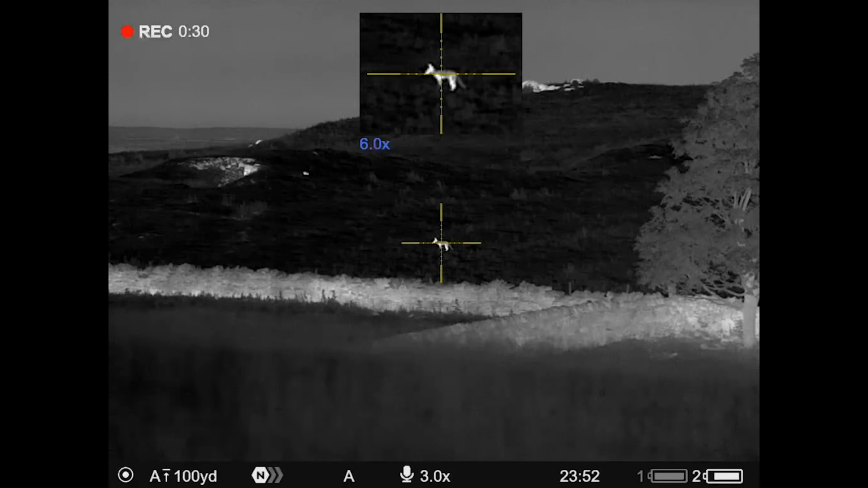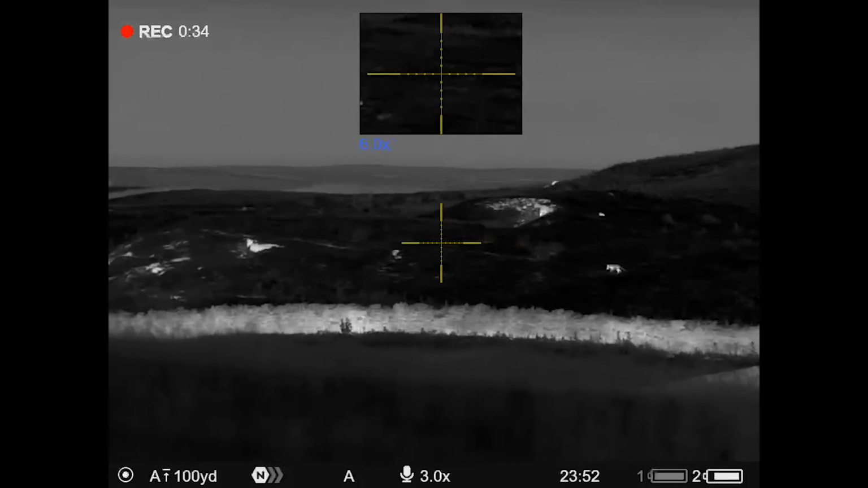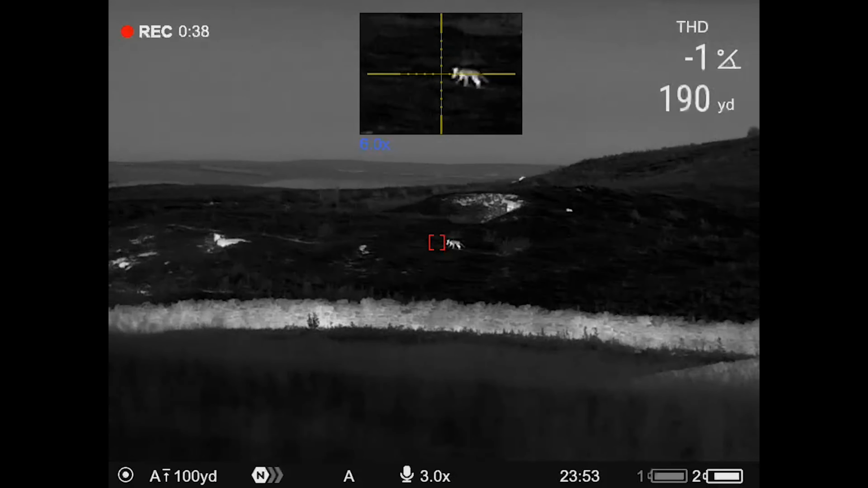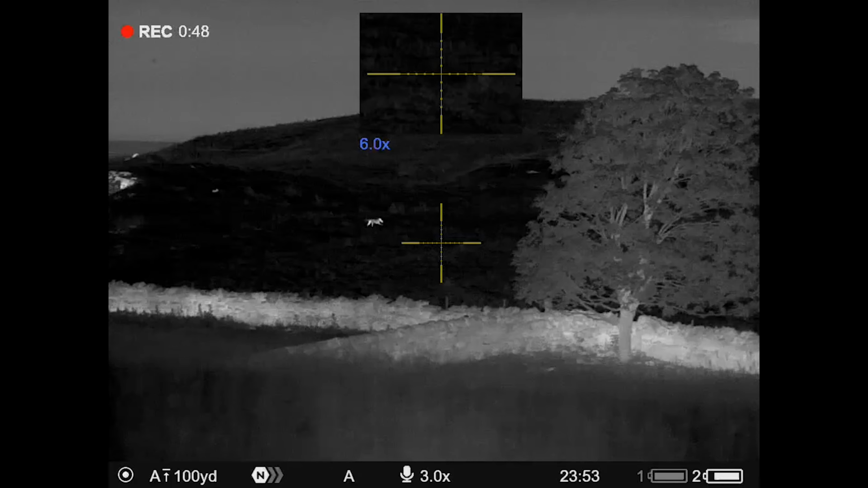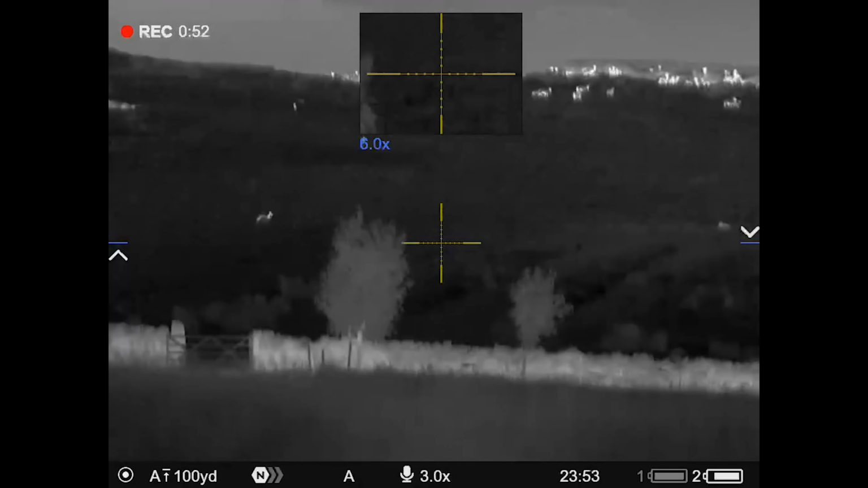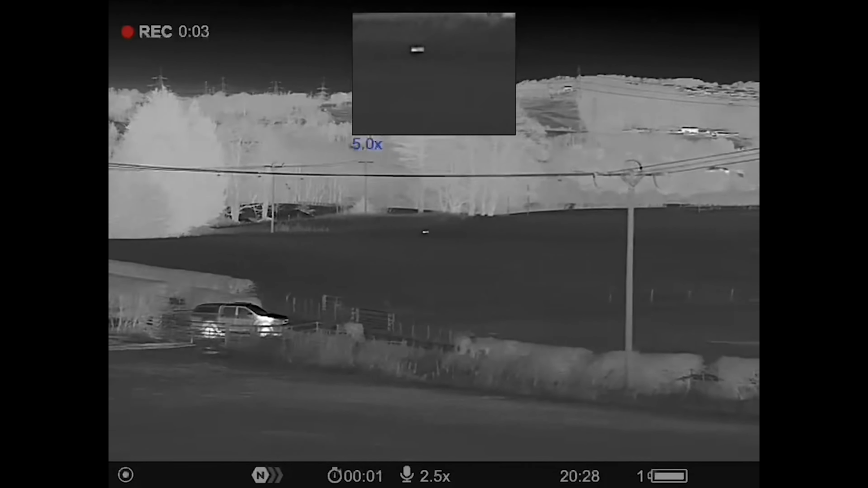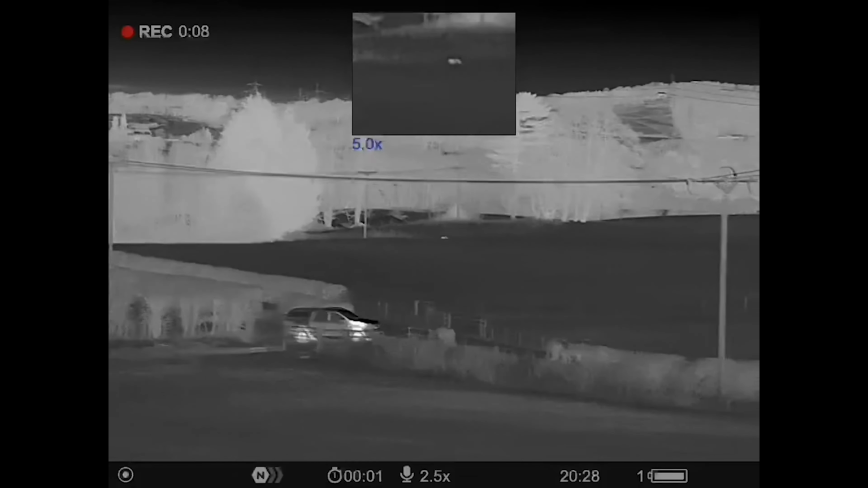Now I tracked him through from about 170 yards, tracked him through behind some trees. Wasn't presenting much of a shot. It wasn't coming into any calls or anything like that. They eventually stopped. Luckily enough, tracked him back. He came back through the back towards the way he came, and then he stopped again, and I managed to get the shot on. Then moving on to the next fox, I could hear all this racket over the distance. So I'm filming over this.